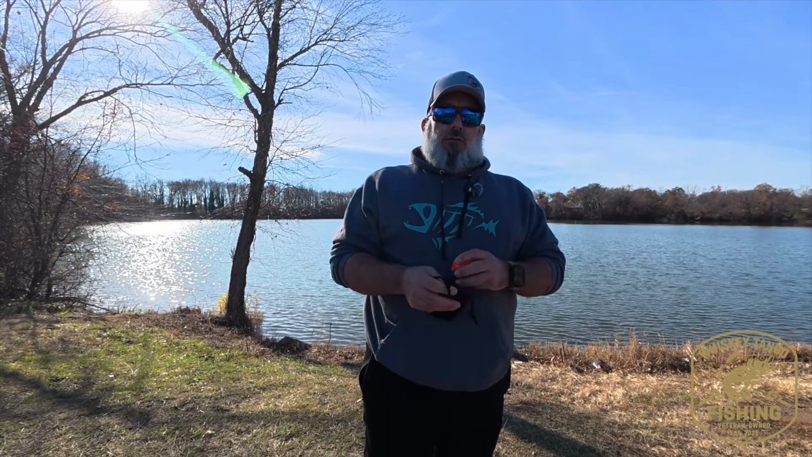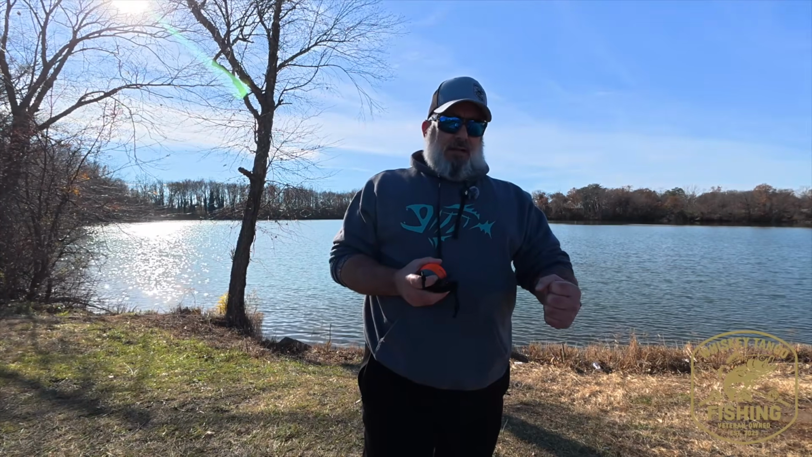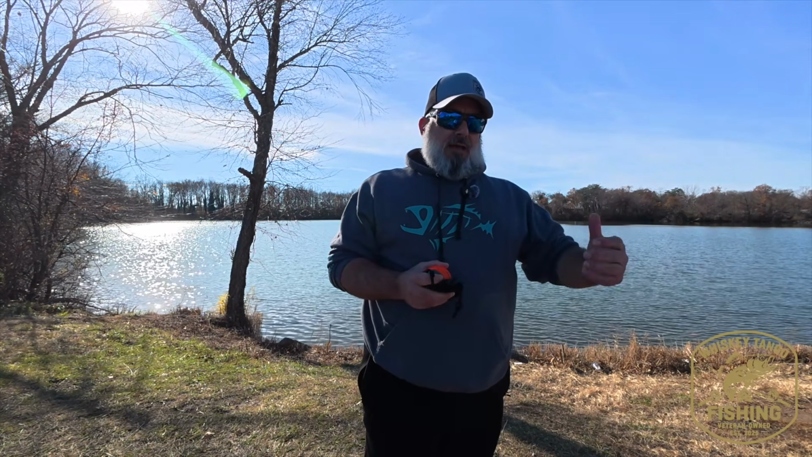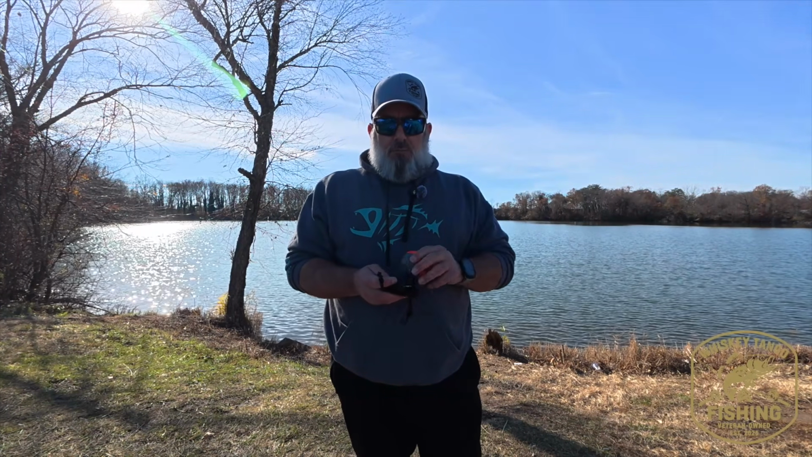They do make a mount for your kayak, if you want to have a phone mount on the kayak. They also make a mount if you're using a bank stick. It basically screws into the top of the bank stick, and then it'll stand right up there, so you could take it out in the water, or if you're on the edge of the bank, have your phone up at eye level while you're retrieving it.